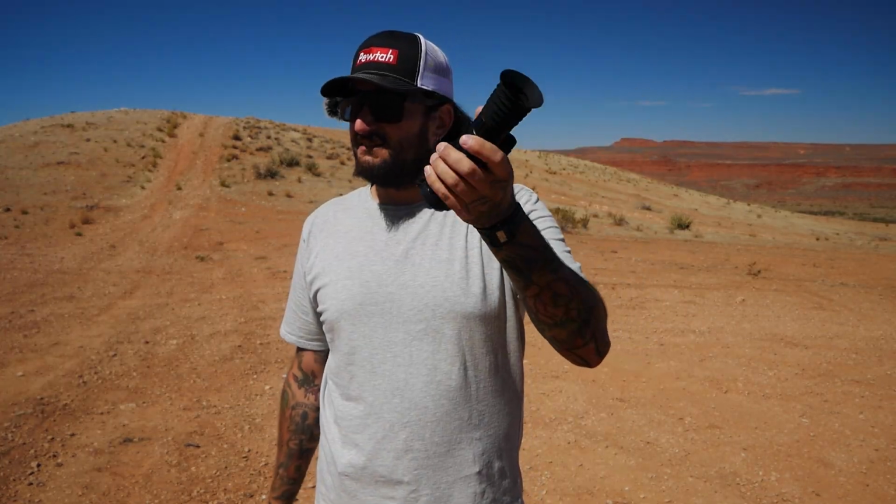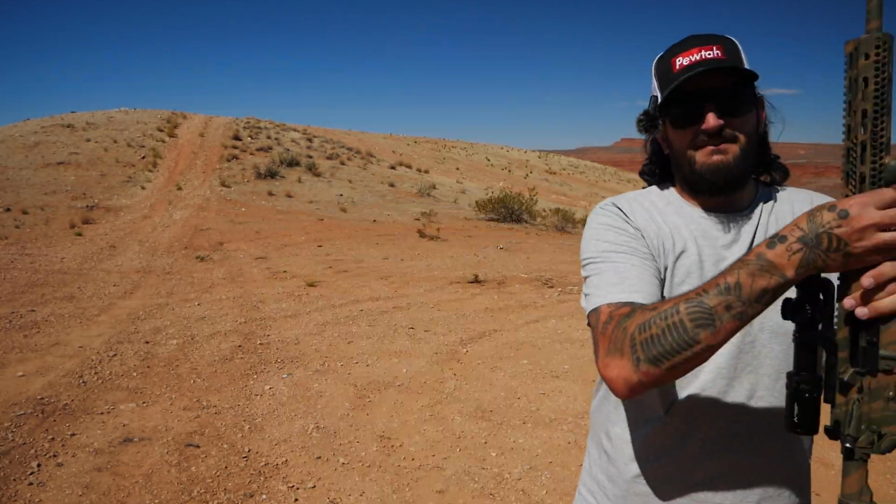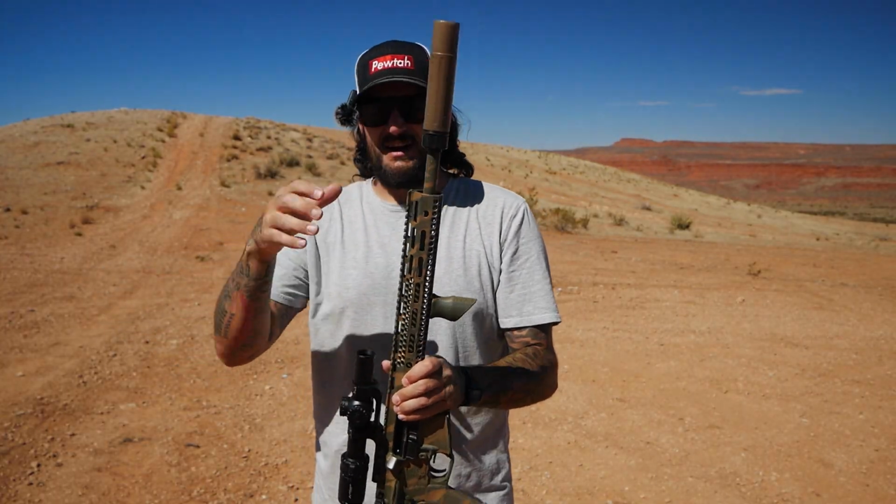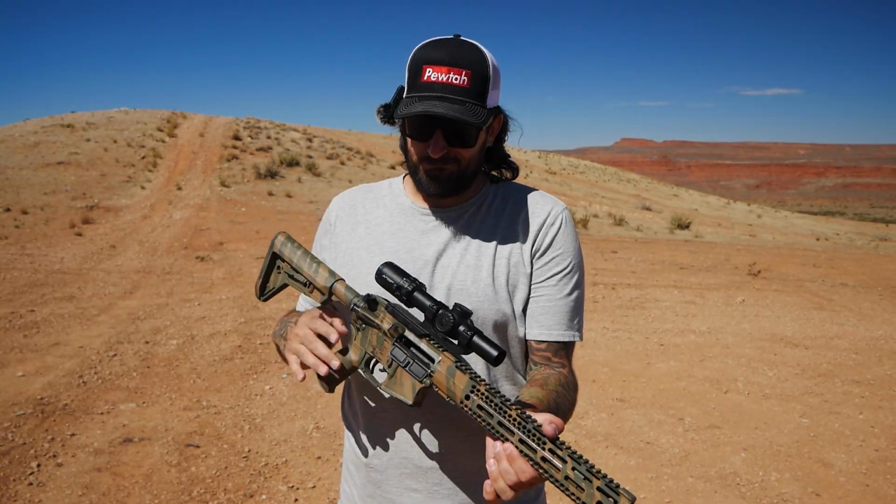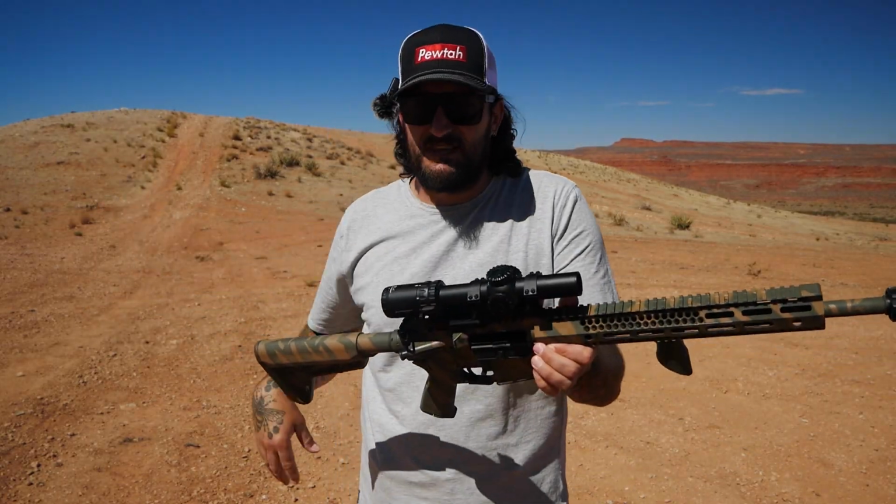This is relatively lightweight. It is 13.7 ounces, so it's under a pound. So it's not adding too much weight to your gun. When you have your AR set up, LPVO, got a suppressor on it, and then another 13 ounces up in front of your LPVO, it does get pretty heavy, but to my understanding, it's not as heavy as it could be. Just keep that in mind.